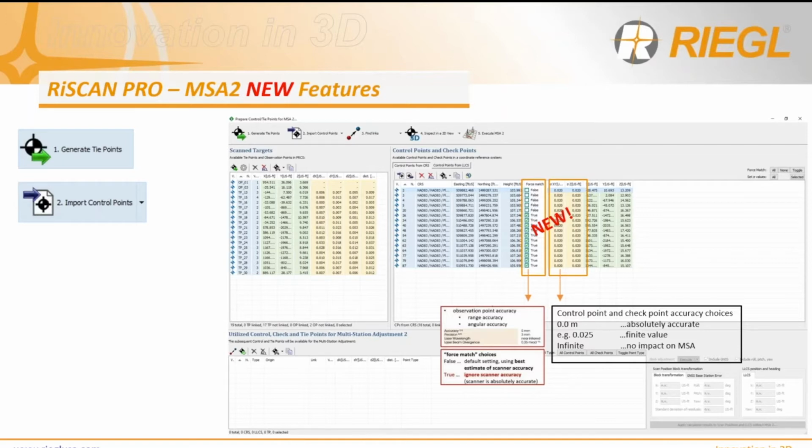So put the X, Y, and Z value according to your survey control, so that the checkpoints are separated from the control points. Plus, the checkpoints are not tied into the registration. It's only to see how accurate the data is adjusted to the control after the MSA, and the difference between the values is seen within the checkpoints. It's very intuitive. I've tried it a couple of times, and it seems to work very, very well.